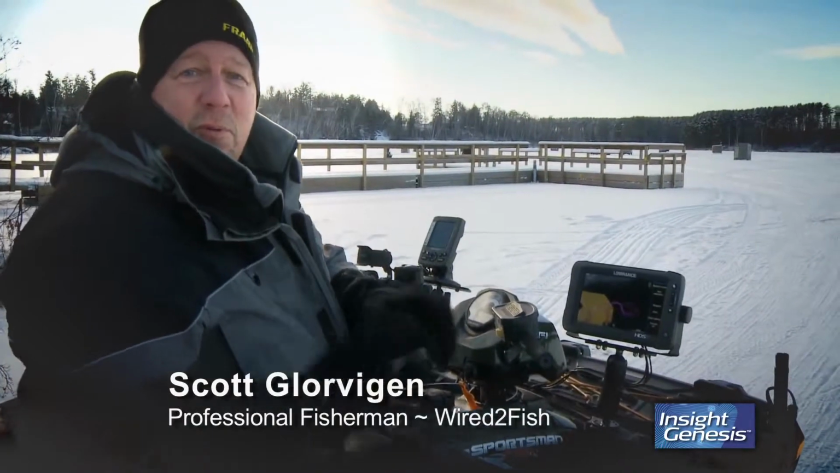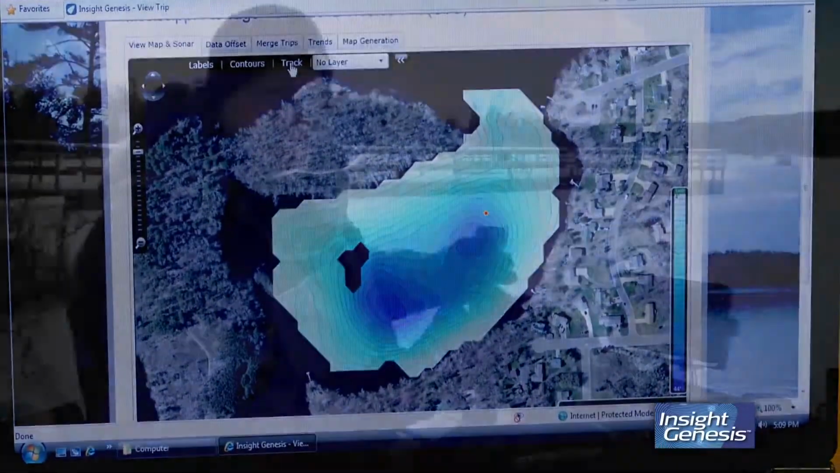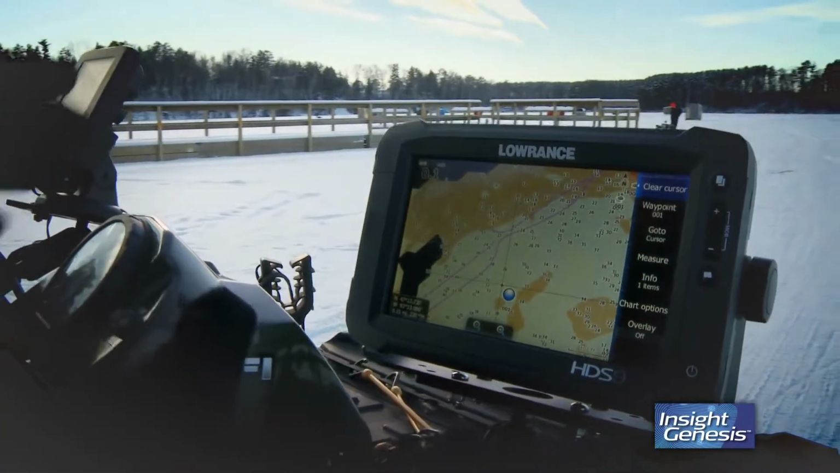Late this past season, we went and mapped this body of water with the Insight Genesis mapping and created a custom map that we thought we knew what it looked like, but reality is there was a lot of real subtle changes we weren't aware of.